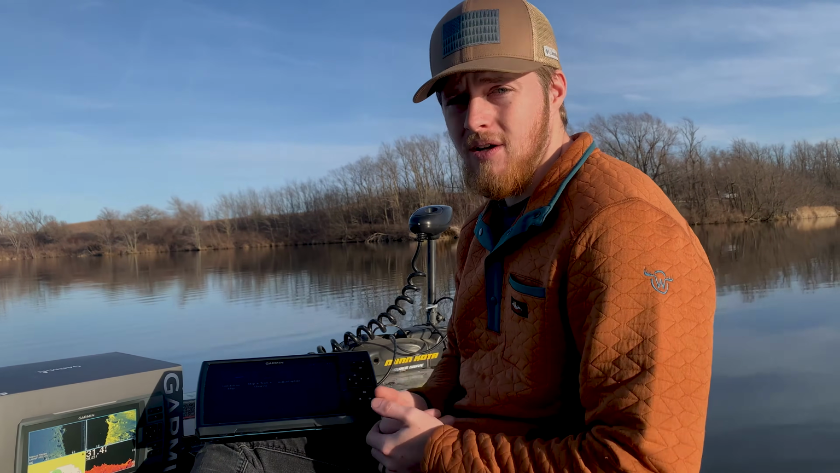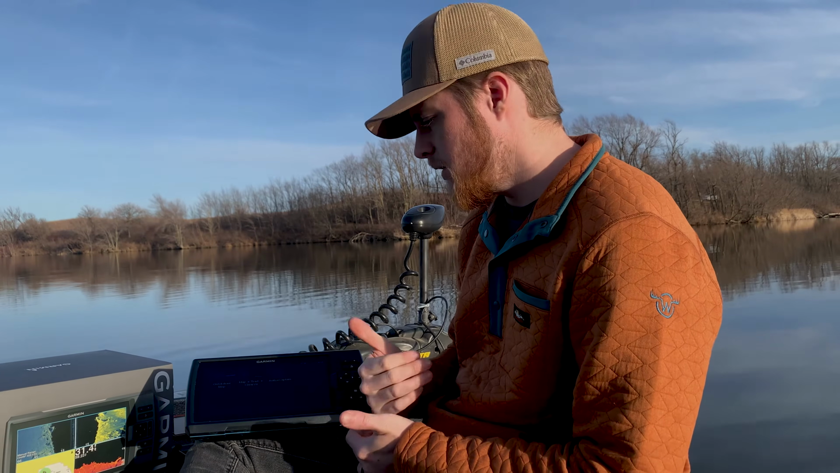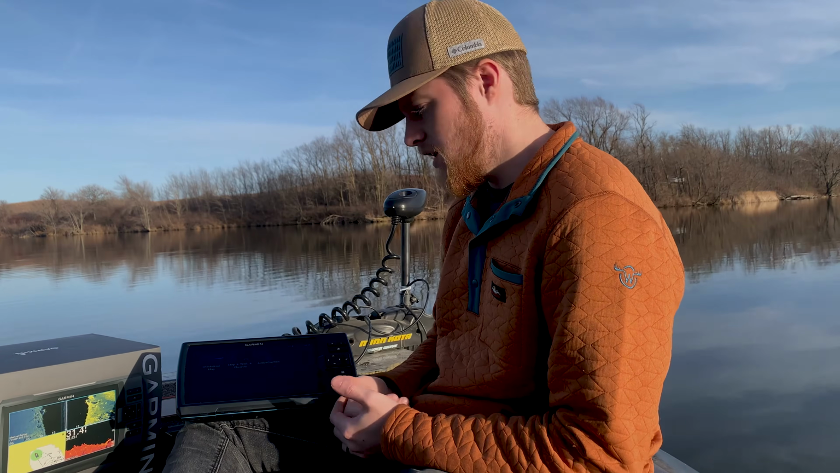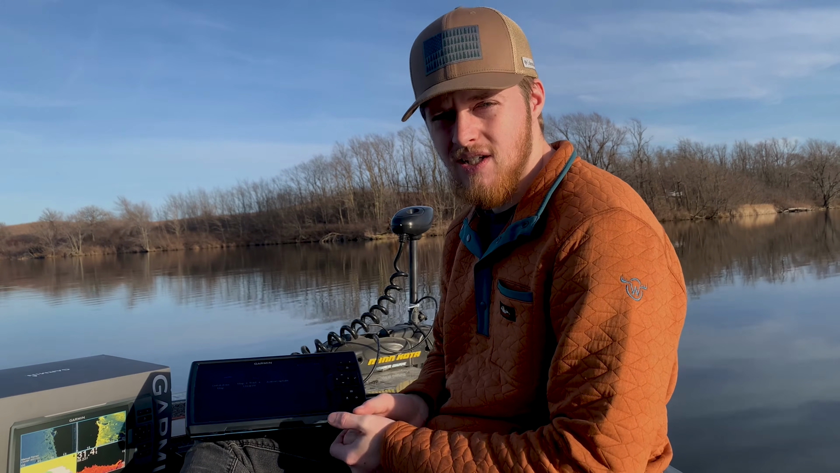But it seems to work really well. I really like that feature, and I think it can do like 2 million acres, they say. So there is no SD card port on this, but it's okay because I can download it through my phone and through the app. So yeah, let's go see. I'm gonna go find some spots on the lake where we can find some good structure, and we'll see just how well this side imaging works.